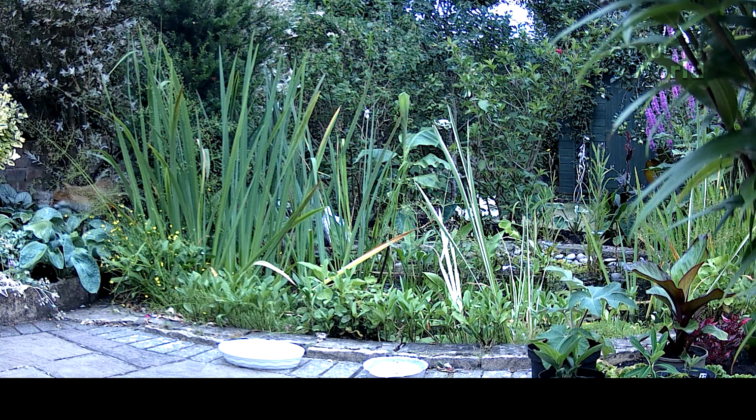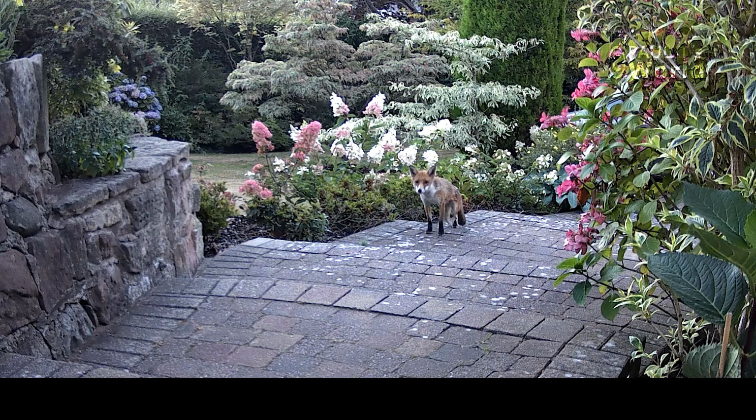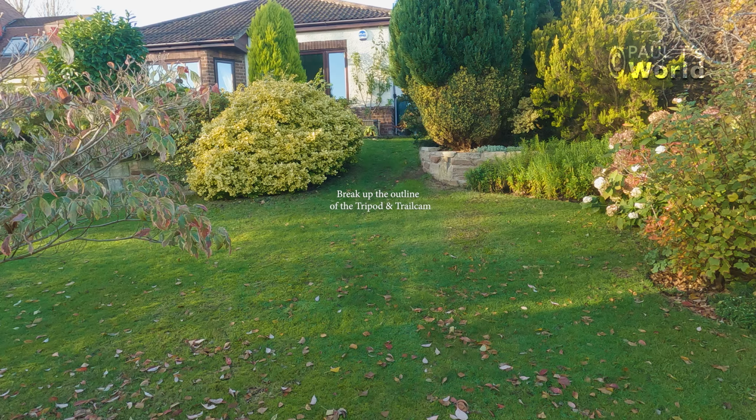Sometimes at night the lenses do mist up if it's a misty or foggy night, but that's okay, that's just how cameras are. And here's a fox passing by. Often the lens then clears by itself first thing in the morning. I like to put the camera on the pathways as well. Now that fox has turned round, he didn't like the look of the camera.